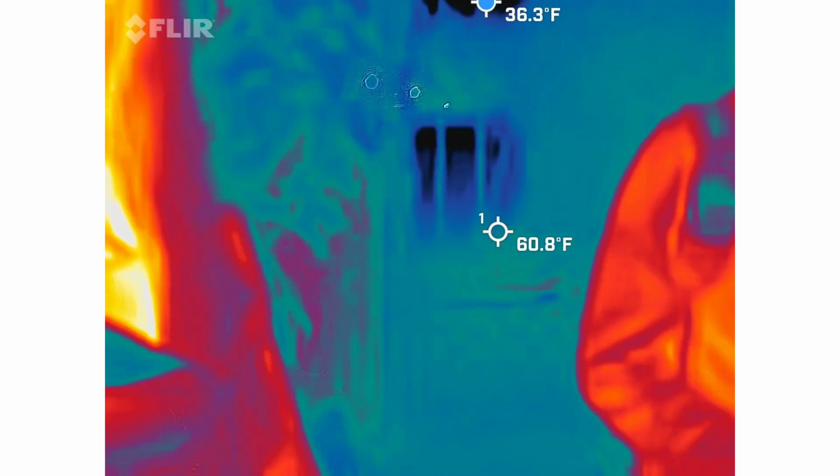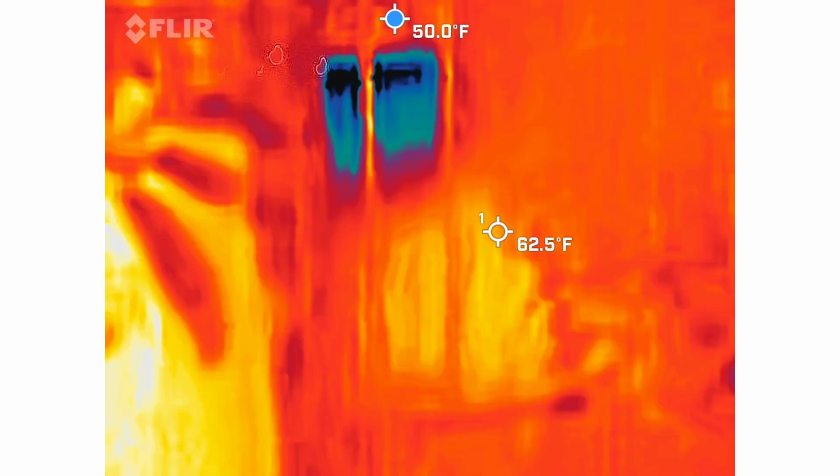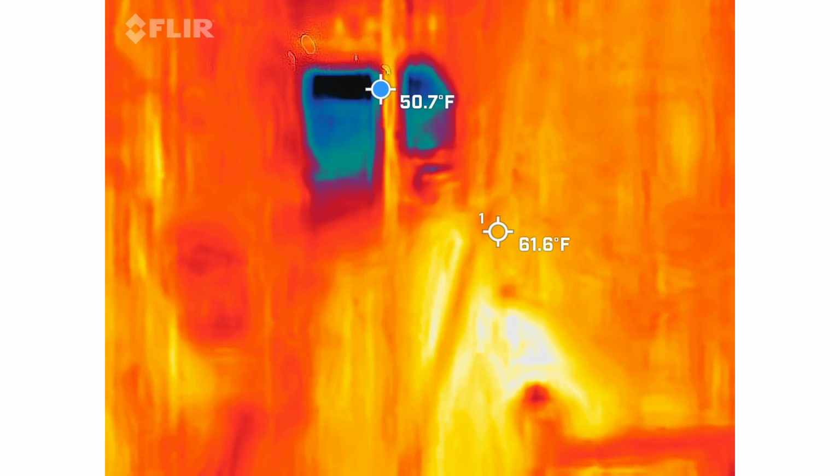You got something? I'm gonna walk behind you. Sorry. No, you're good. There's people coming. Well, there was something here.